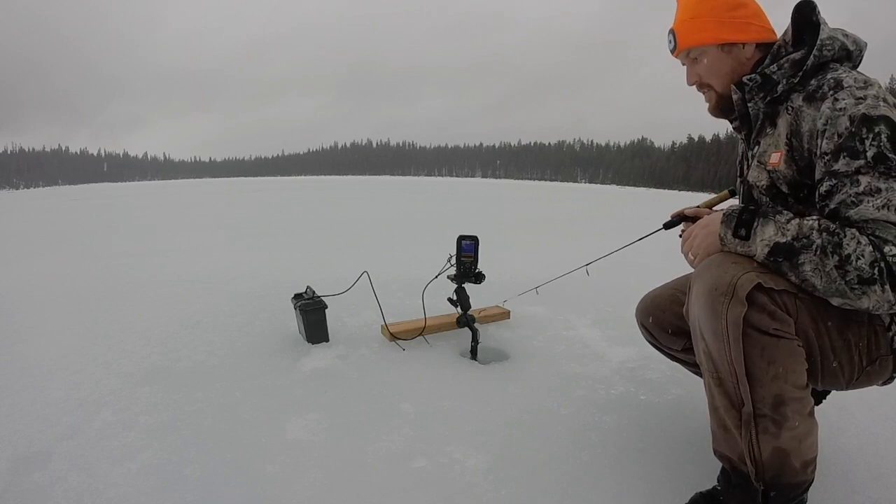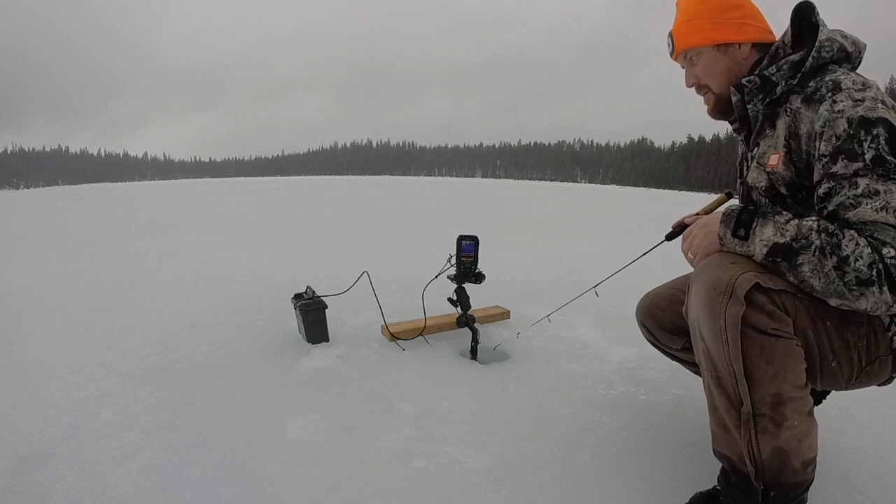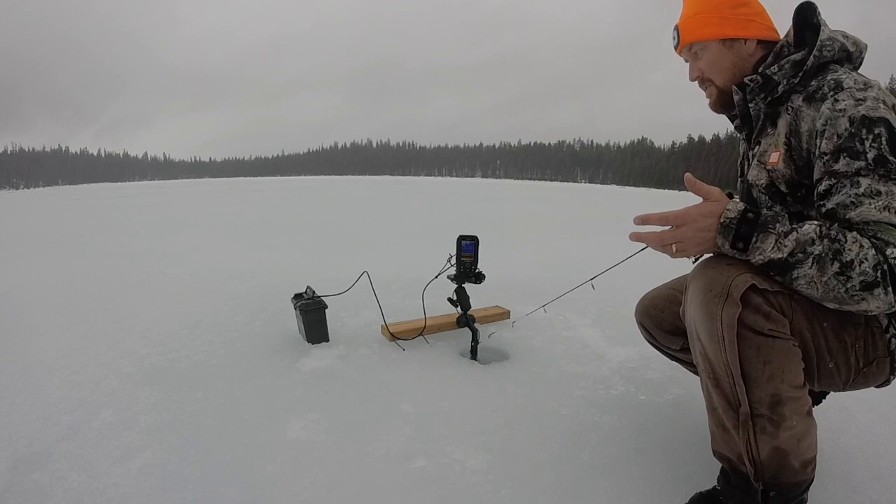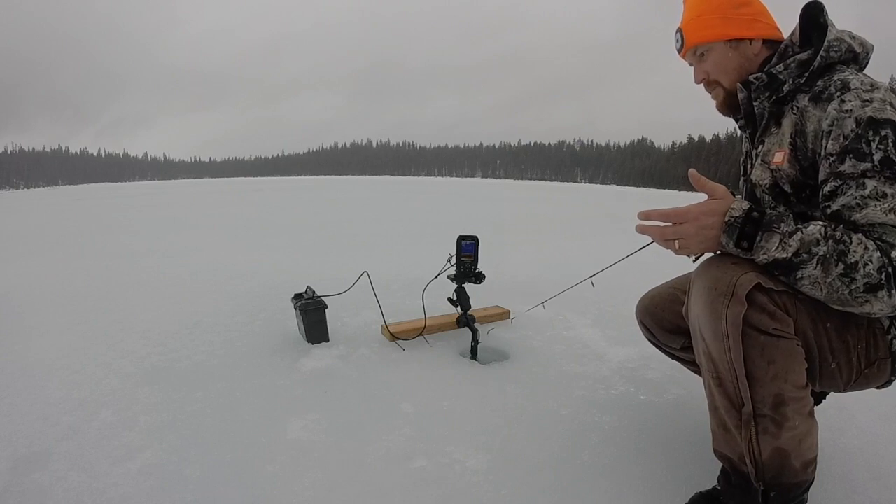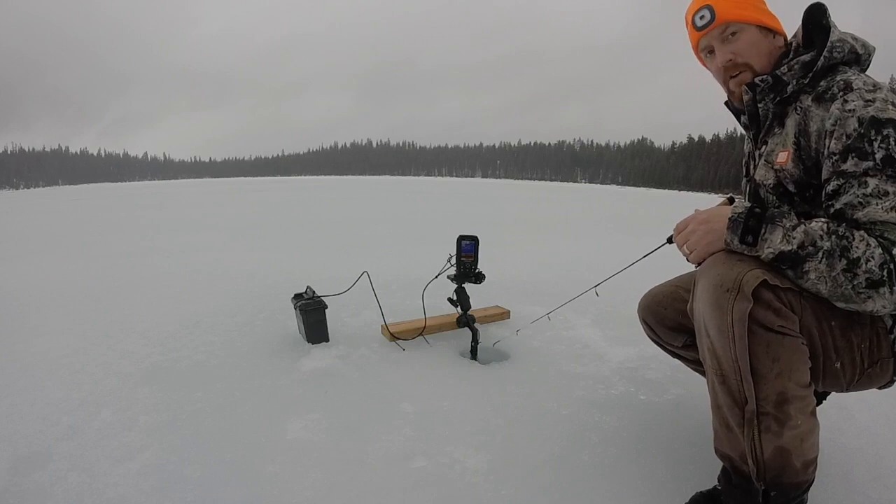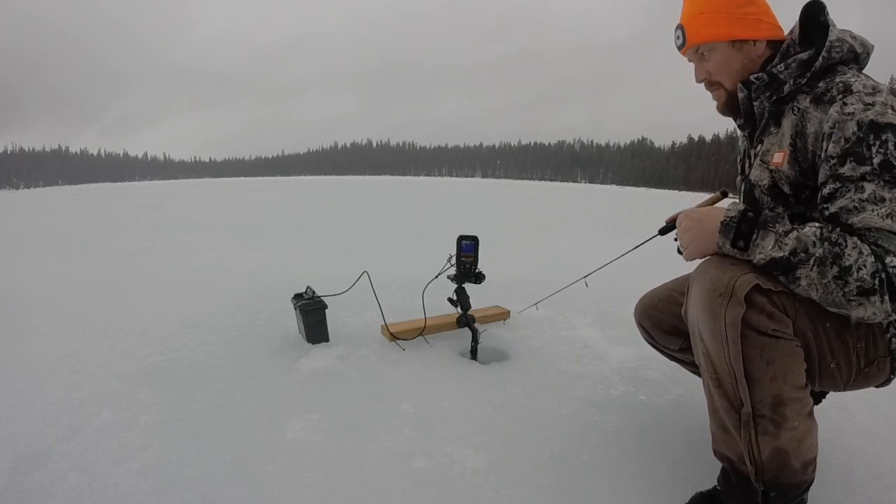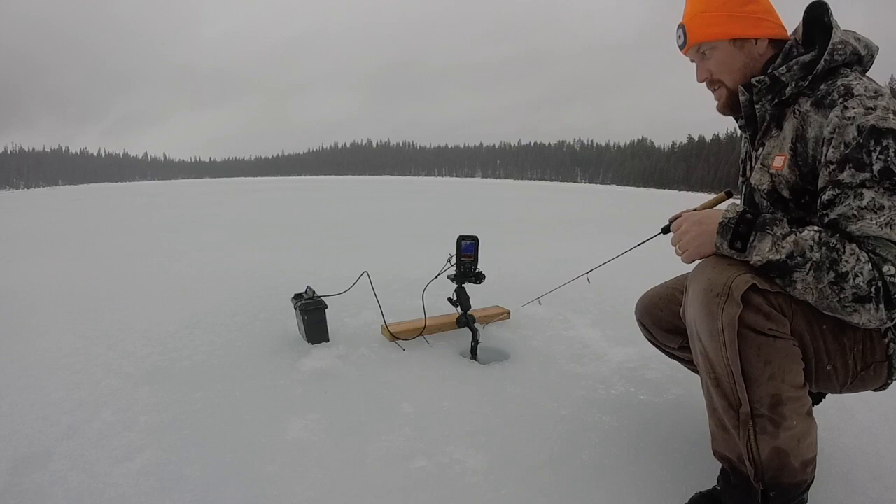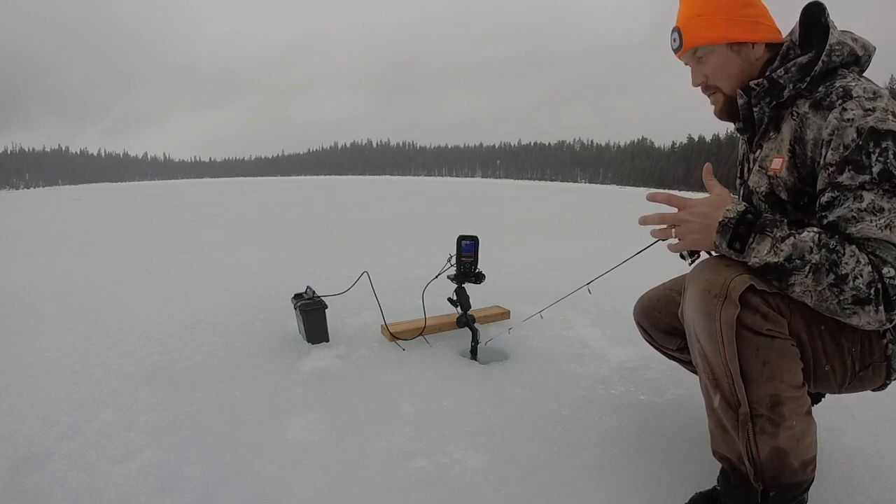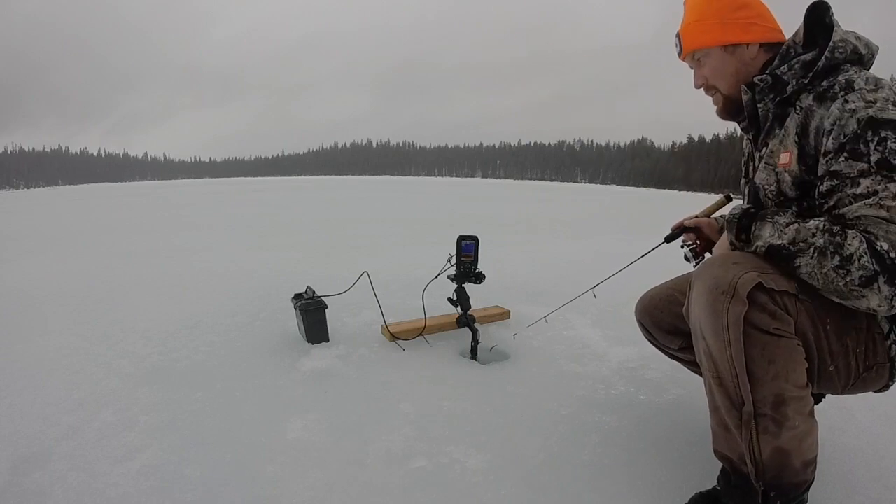I mean, it's plenty thick and should be safe, but when this ice melts, it doesn't come off consistently in all locations. So anytime I'm questioning the ice at all, I'm really, really thorough with pounding with my spud bar or drilling test holes to ensure that I'm in a safe place. So I feel safe where I'm at, but I'm not going to go cruising out across the lake.